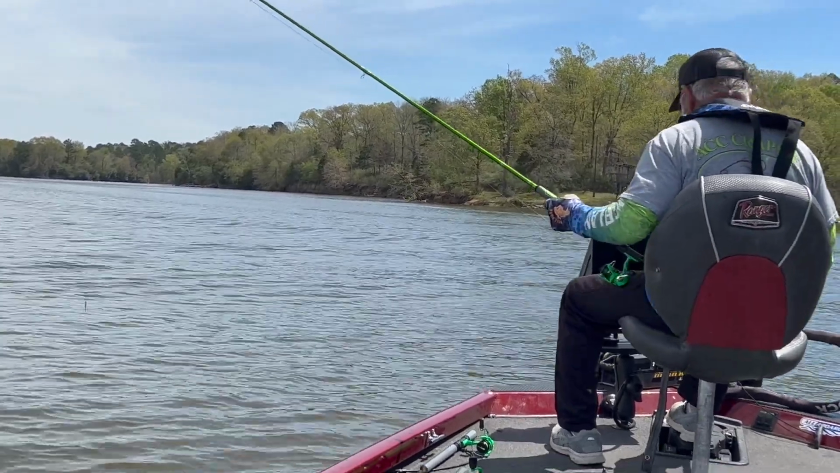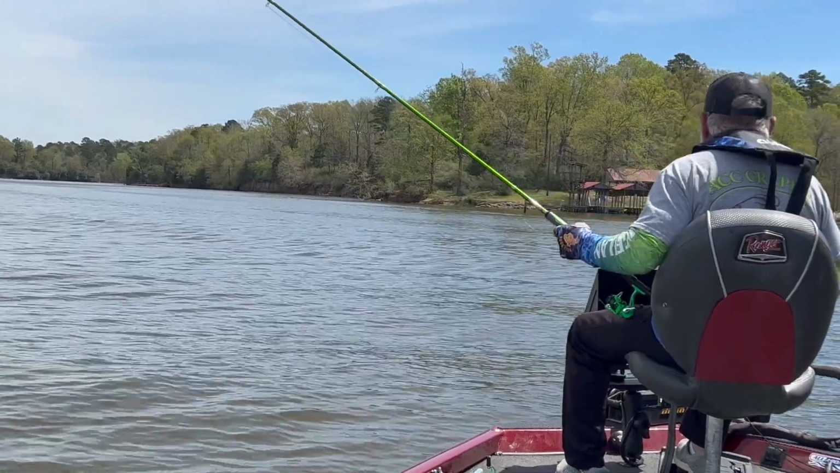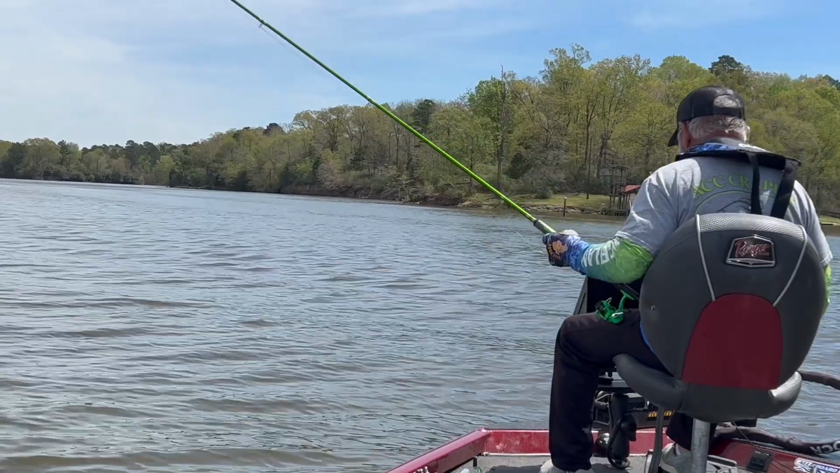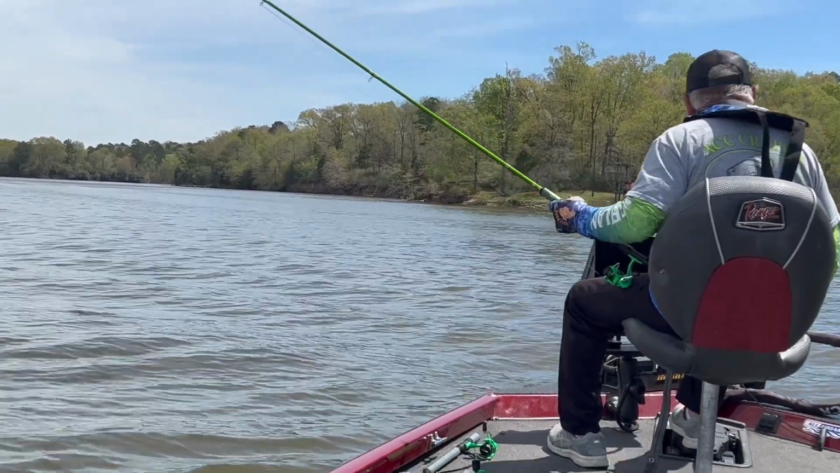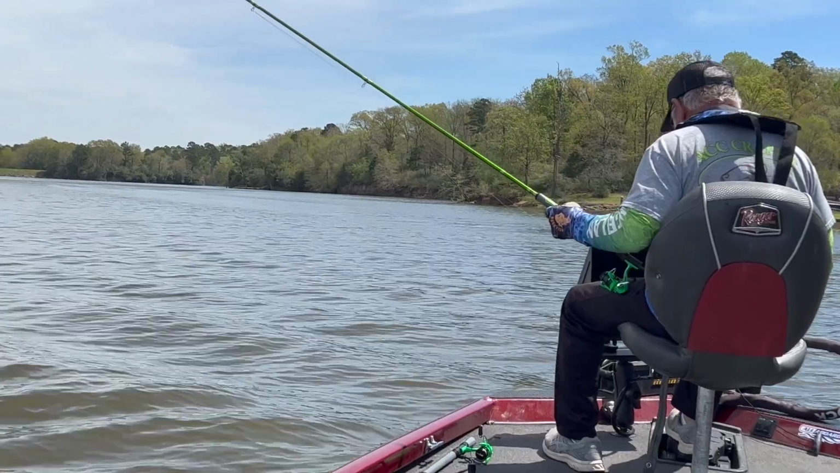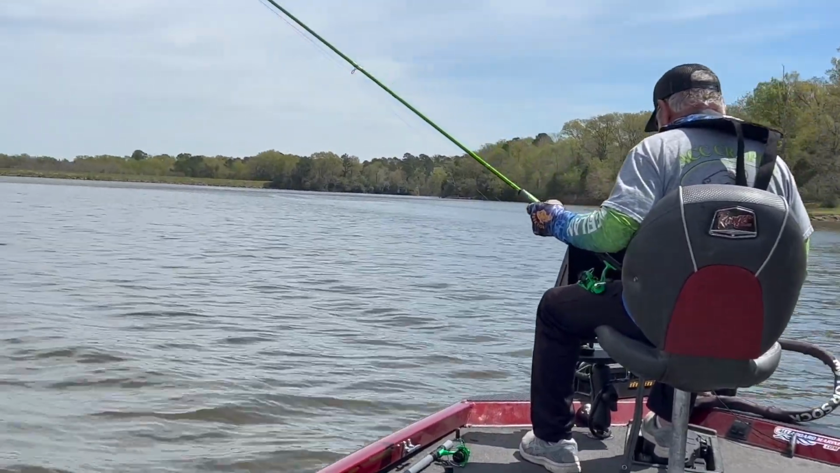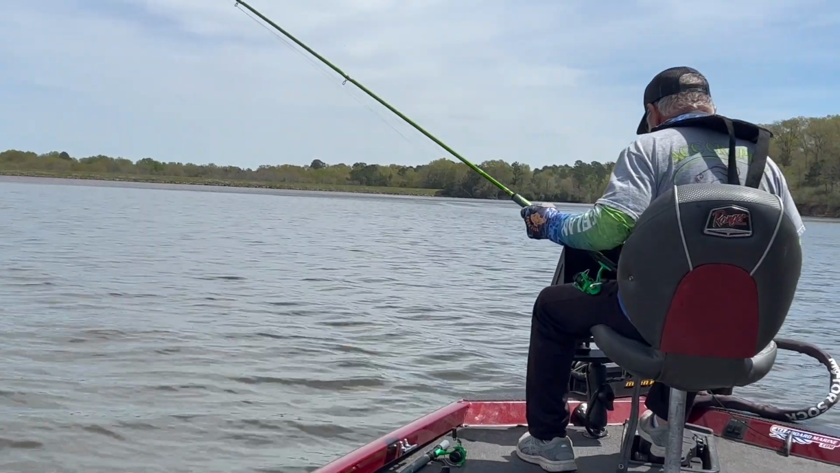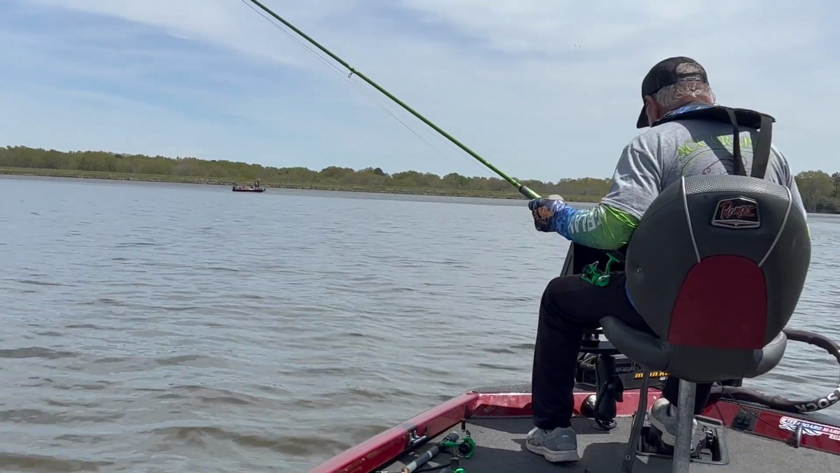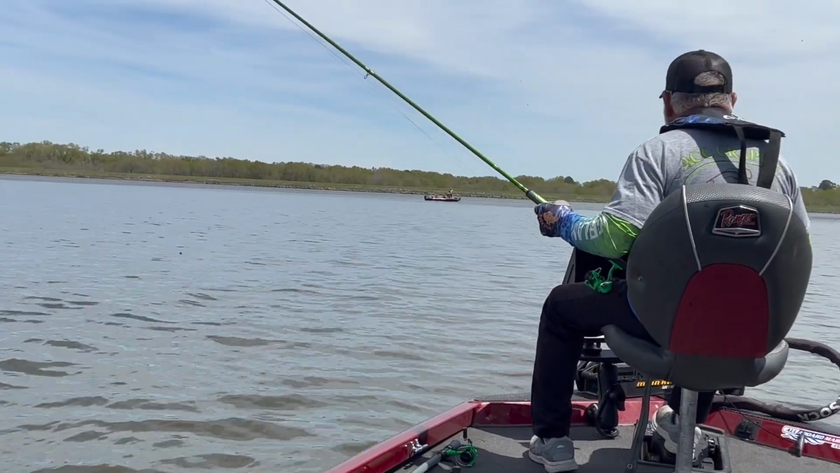A lot of these people, you know, they just got to come right there between me and the bank rather than spend another 30 seconds to get out in the lake. I'm telling you. Oh, well. Maybe he ran some fish over here to me.